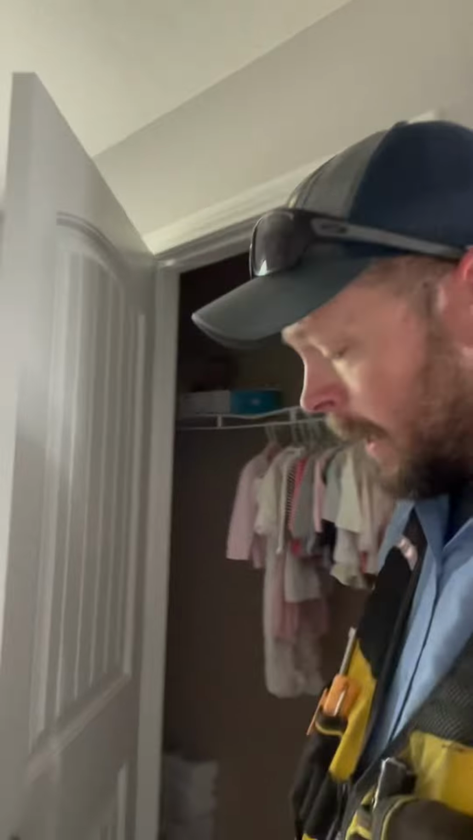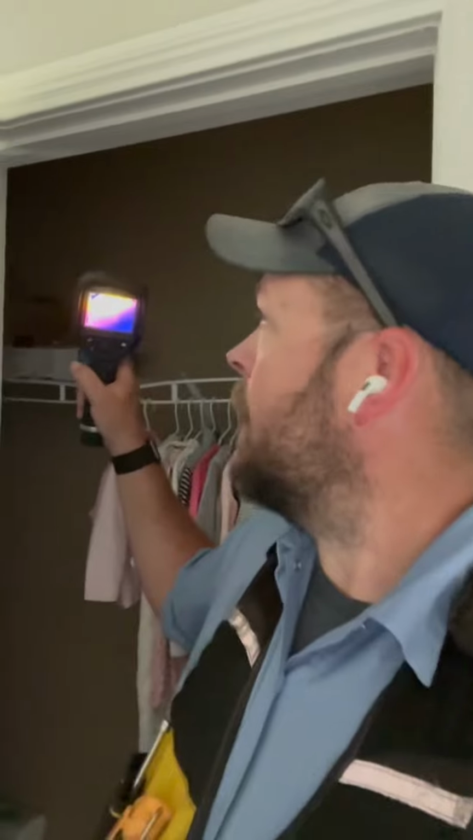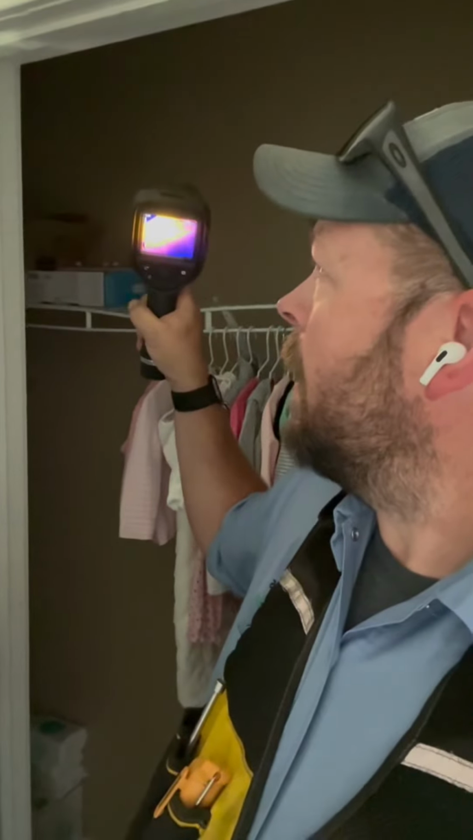Another thing that we see pretty regularly is your attic access. A lot of times it's just a piece of half-inch drywall, and so you'll get pretty high temps. I think on this one right here, we're seeing what, 95 degrees, 97, 98 degrees, right? And so it'd be pretty easy to put some insulation above that.